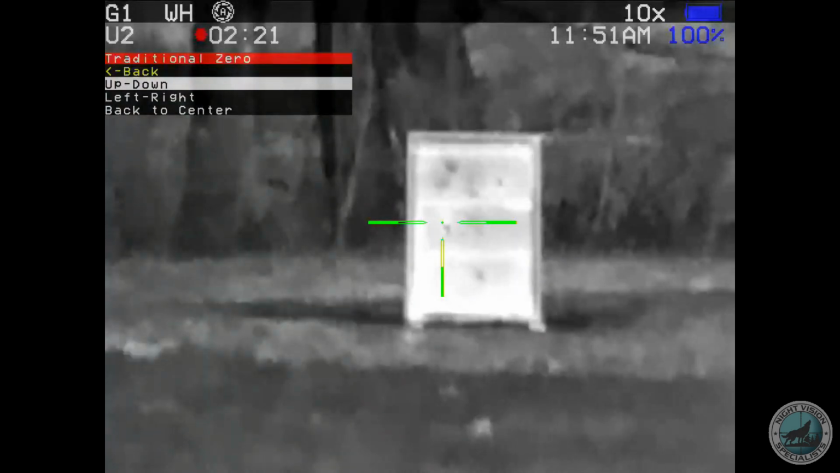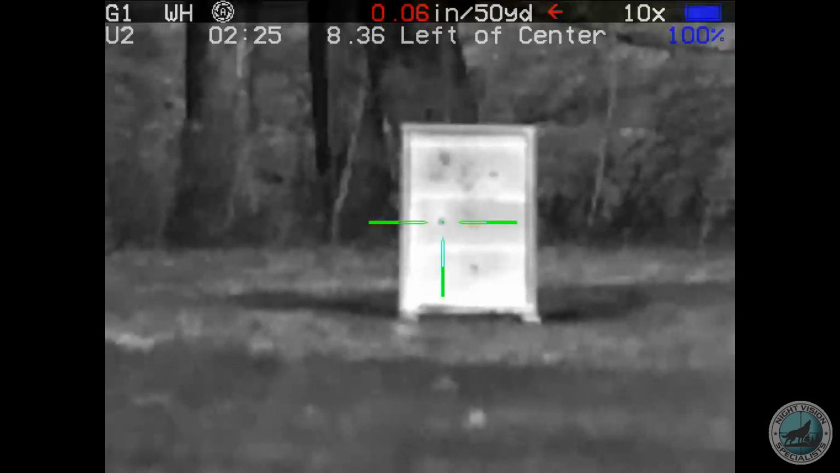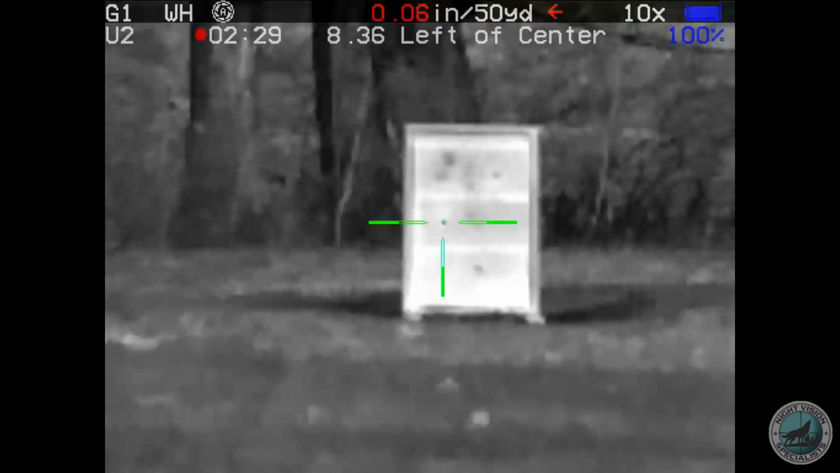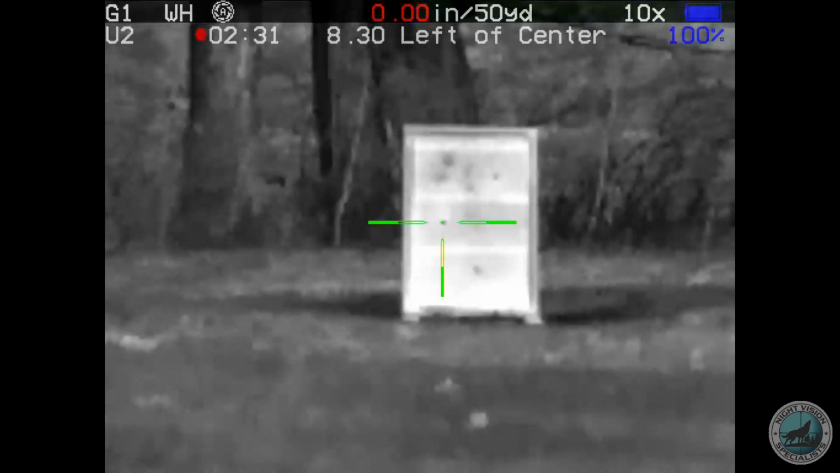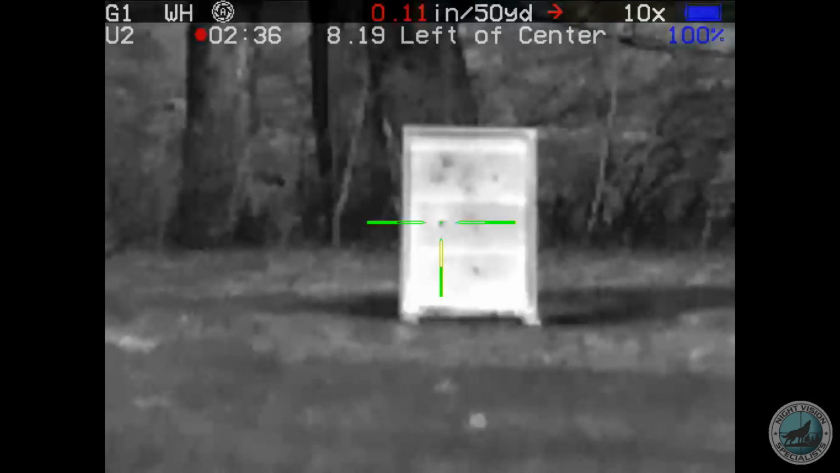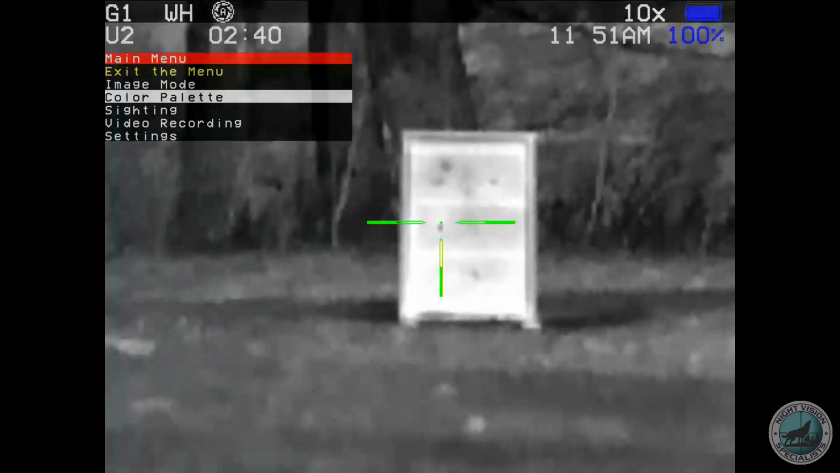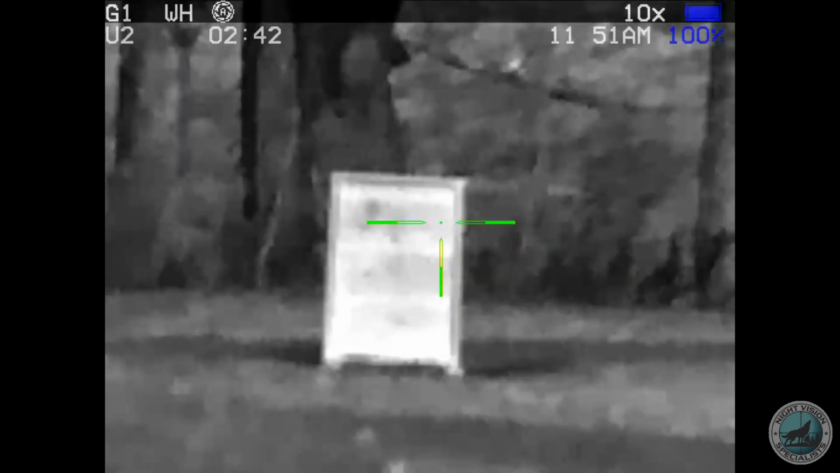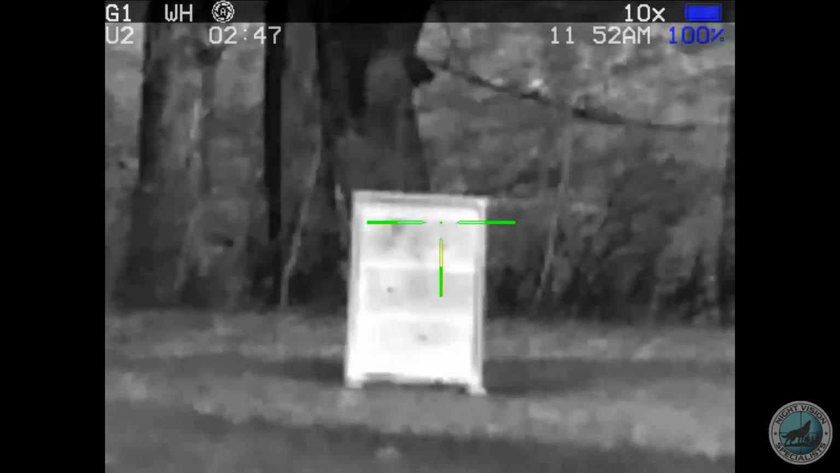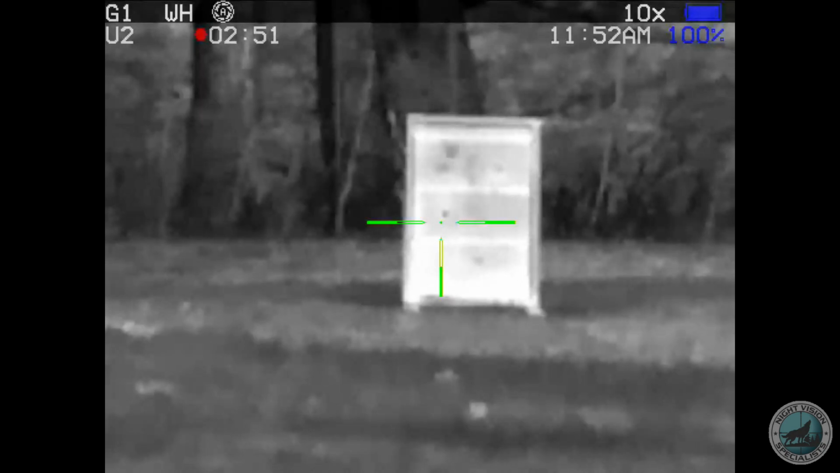You can see me accessing the menu. Traditional zero, up, down, left, right. I need to move to the left if I'm not mistaken. Yep. You can see that I went to the left and decided I needed to go to the right. And then it's as simple as entering, going back out of the menu, another round in the chamber.